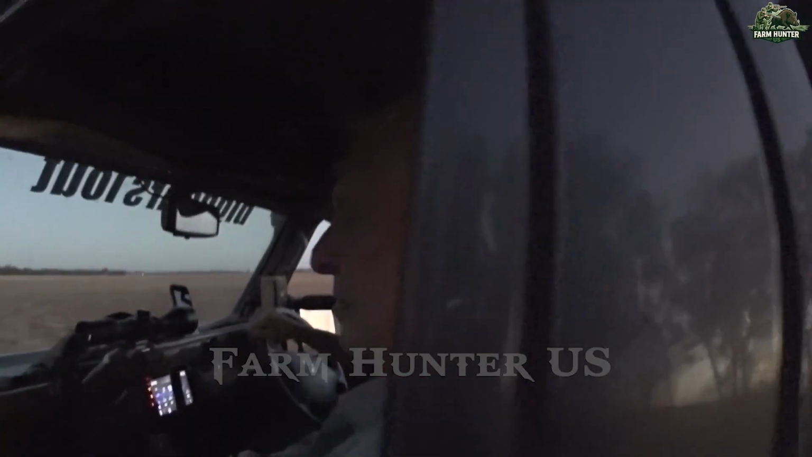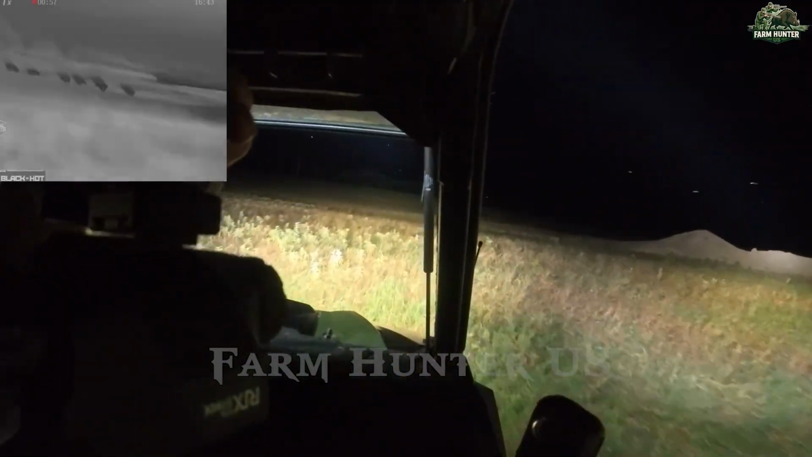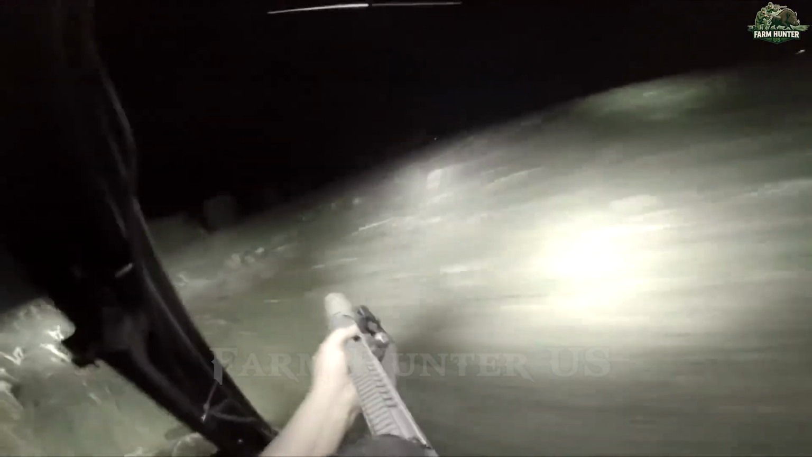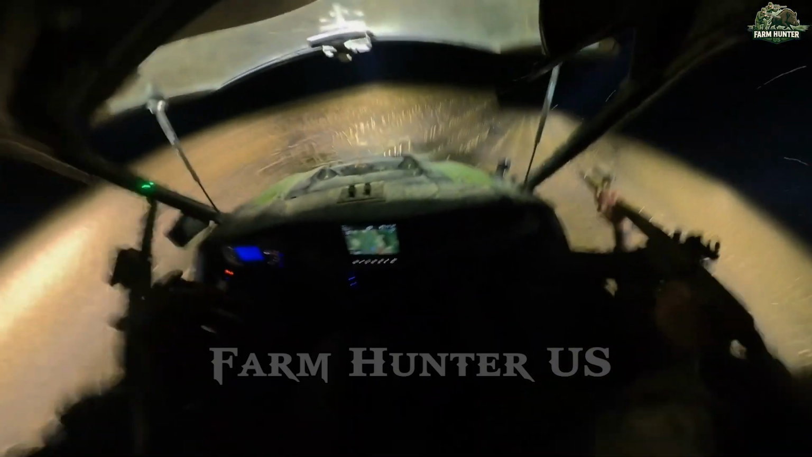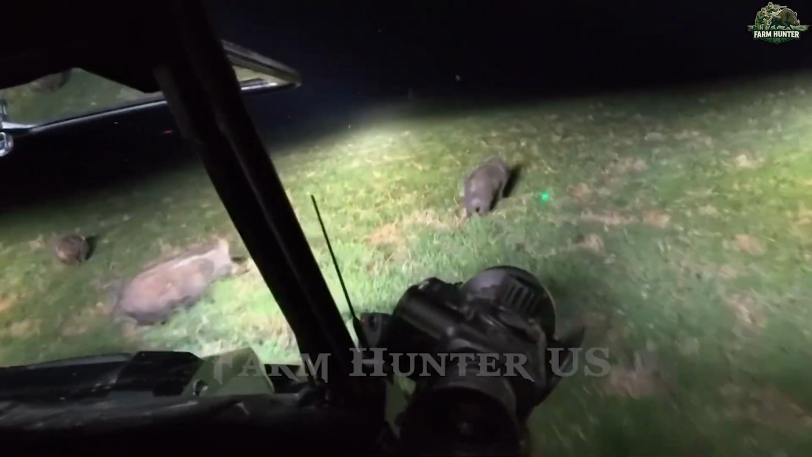But the battle was far from over. When we returned the next evening, the field was once again crawling with boars, herds of them, relentless and unbothered by the previous night's losses. We stuck with our proven tactic, sweeping across the area in a coordinated assault. Each shot echoed with urgency. For every boar that fell, another seemed to take its place.